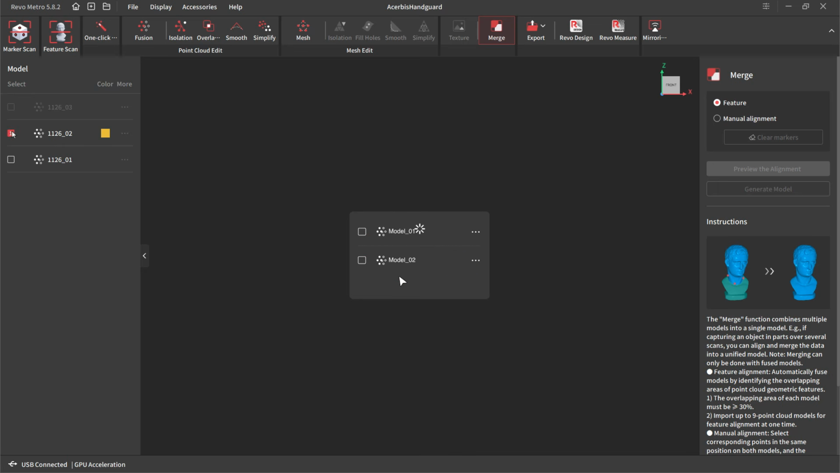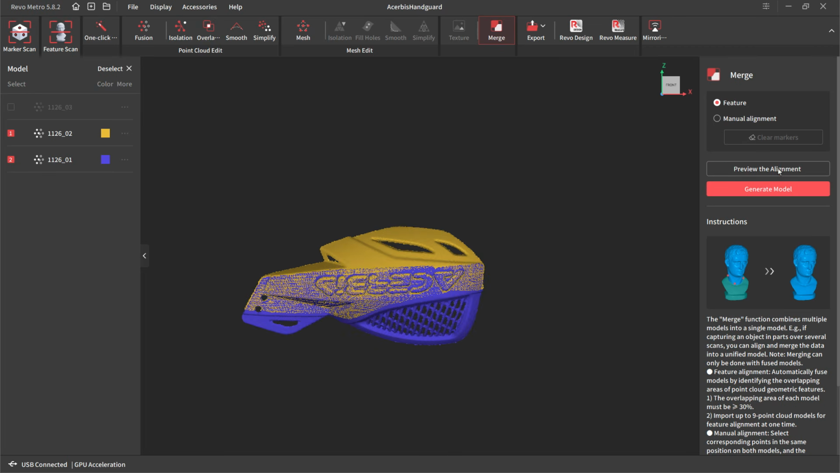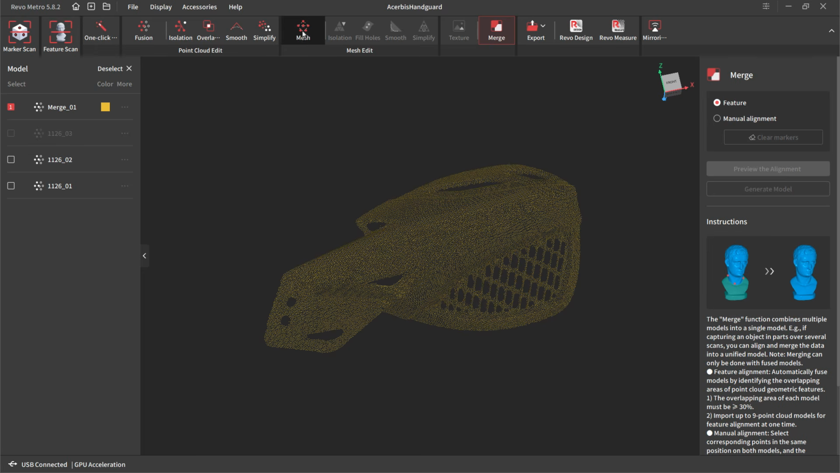Now merge is where we're going to take the two scans and use basically feature alignment. What feature alignment is doing is looking at geometry, and the geometry itself is how it creates the alignment. If you have to do this manually, you need to manually pick points that are close to the same area on the part, and it'll use those points to get close. But really what it's looking at is the triangles or the points themselves and the geometry created from those points. So once we have this, we can move on to the mesh step.